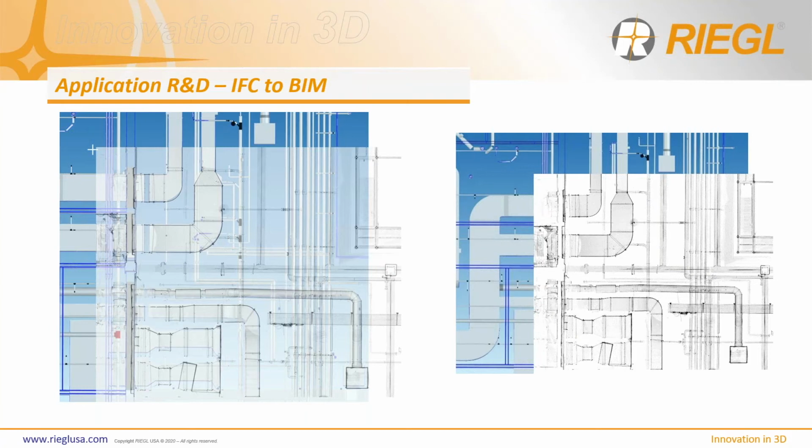I think that's pretty neat for our BIM users and BIM applications. It's going to be a great way for us to keep everything within the software, so that we can bring in a 2D drawing and compare it directly to the IFC file.